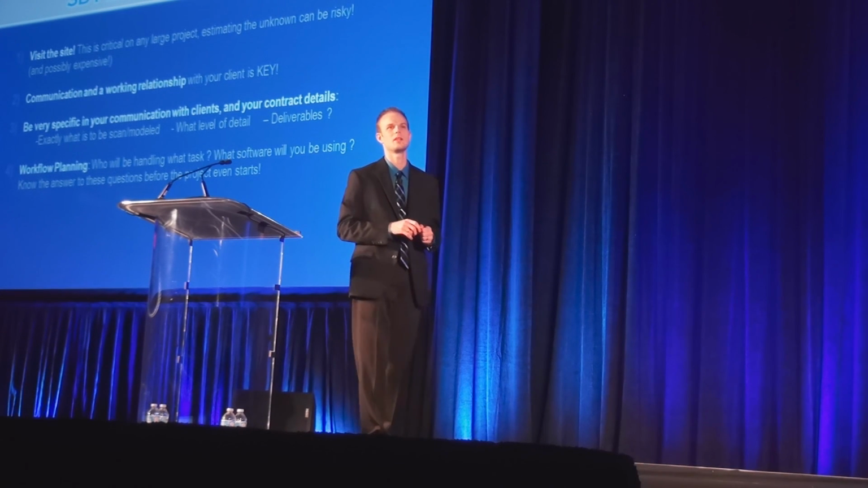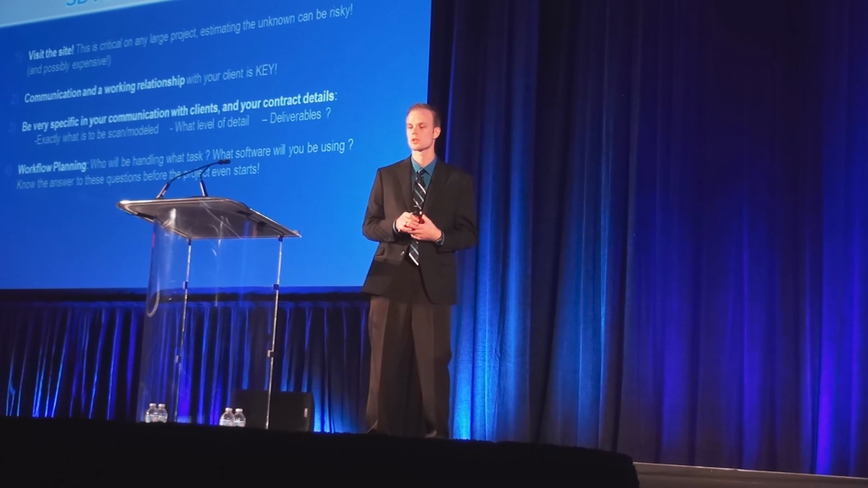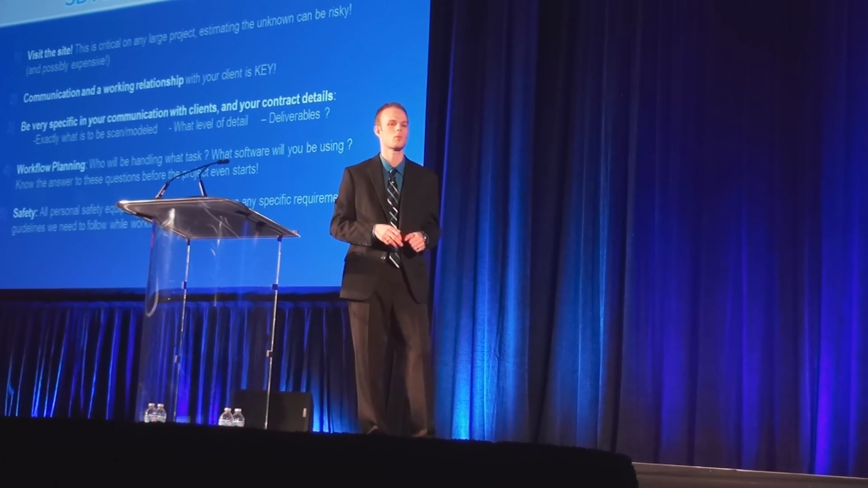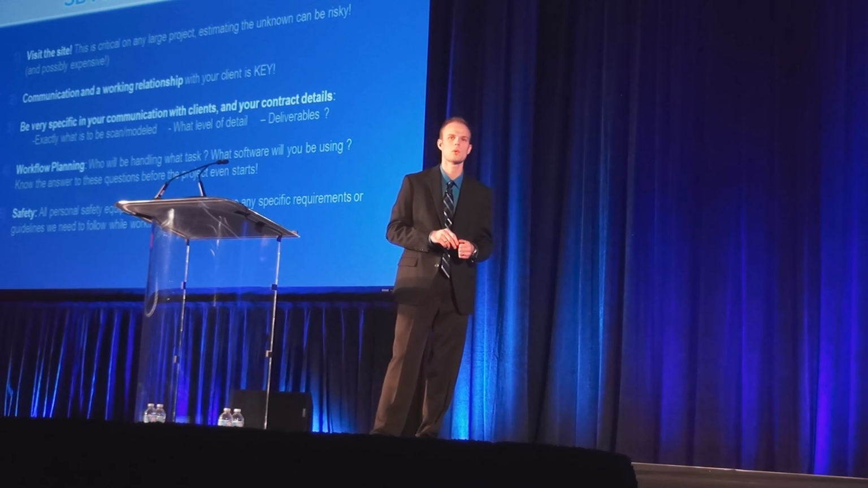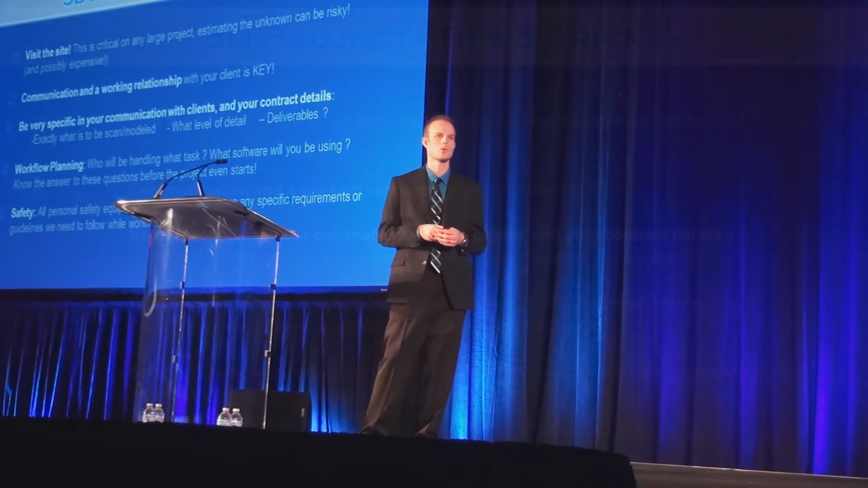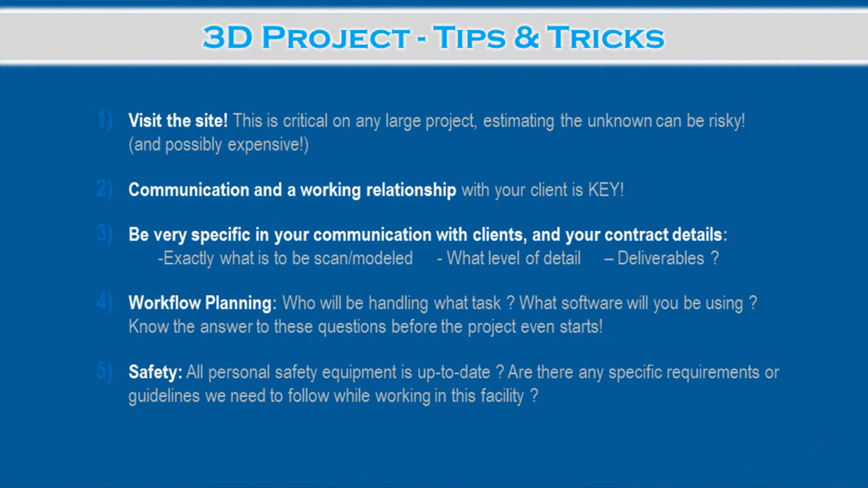Workflow planning, knowing who's going to be handling what tasks and what software is going to be used, definitely helps in the speed of your overall project. For us, we work a lot in oil and gas, and safety is a big one. So make sure you know any safety requirements or PPE that needs to be worn, or any safety training, before visiting a site, rather than getting there and finding out you didn't do something.